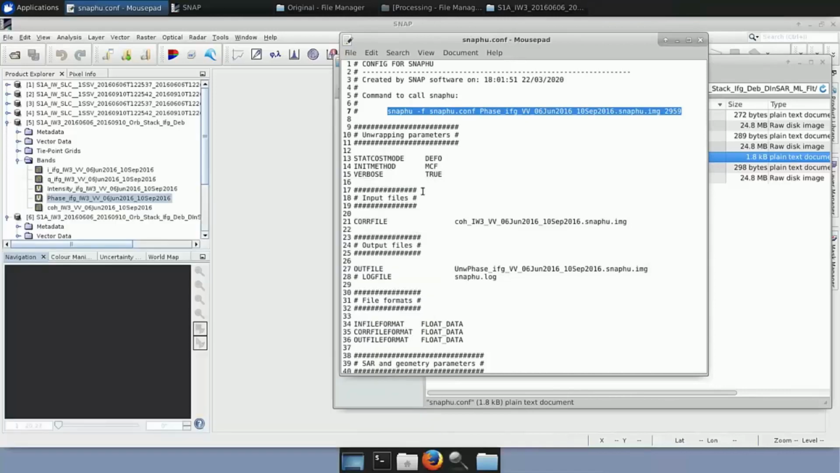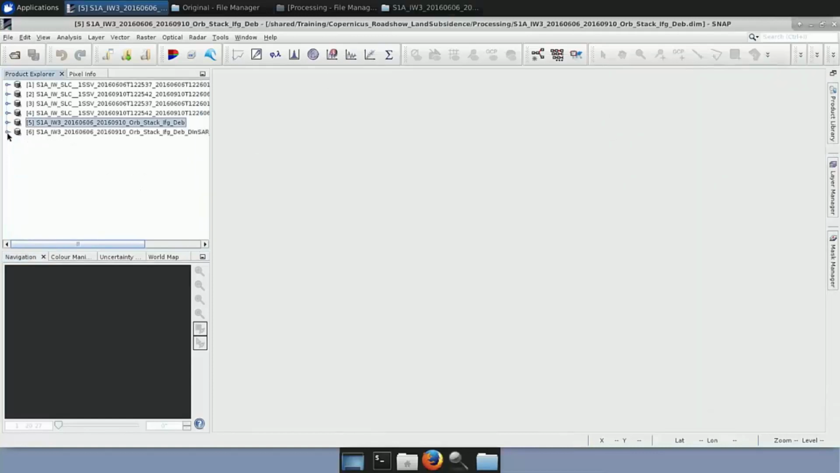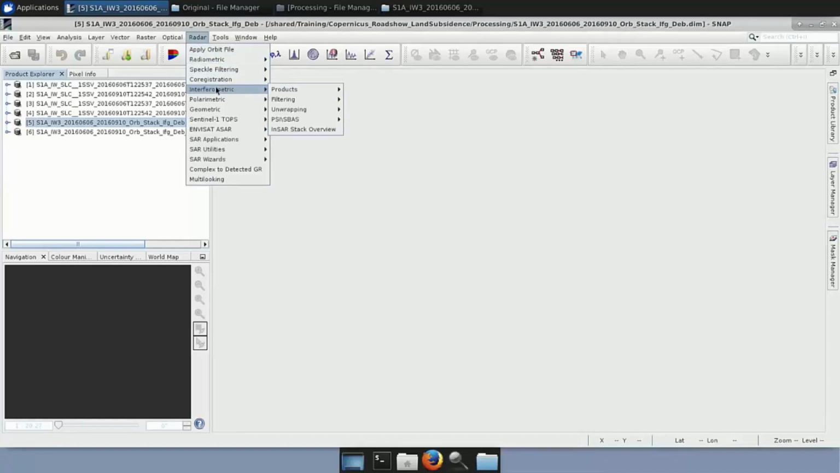So once you have done that, we go back to SNAP and we want to import that. Now back to SNAP. So we go to Reader, Interferometric, Unwrapping, SNAPHU Import.